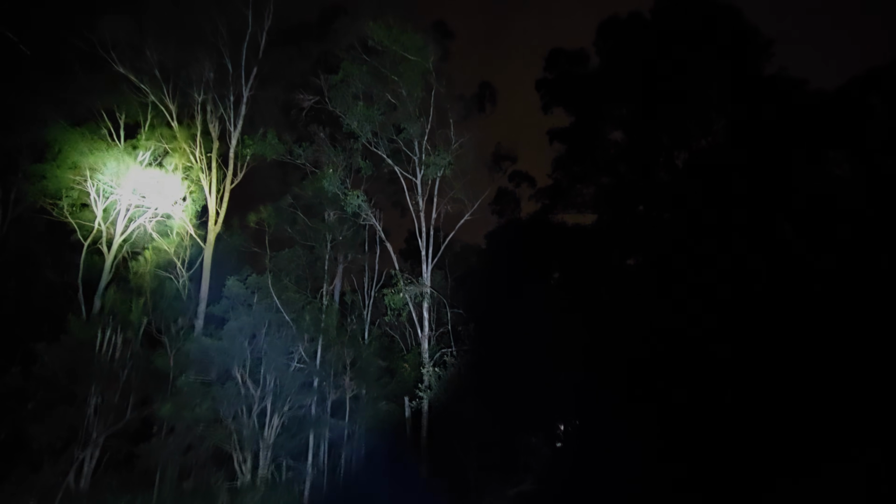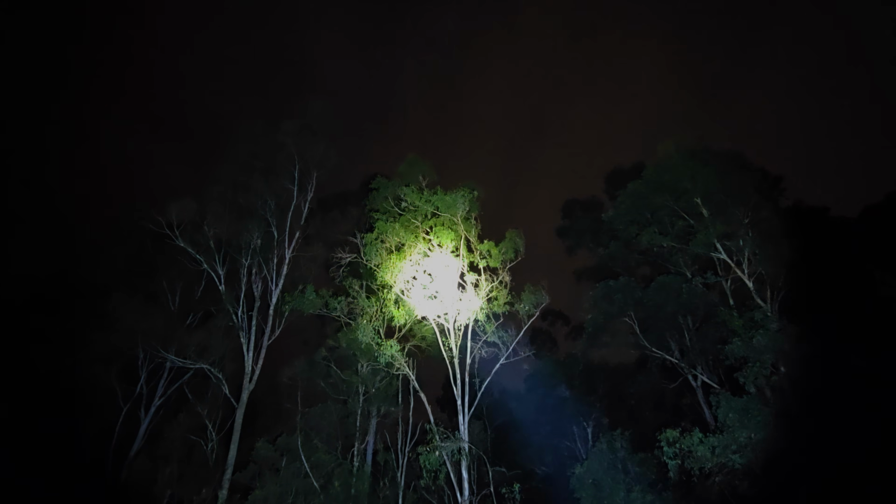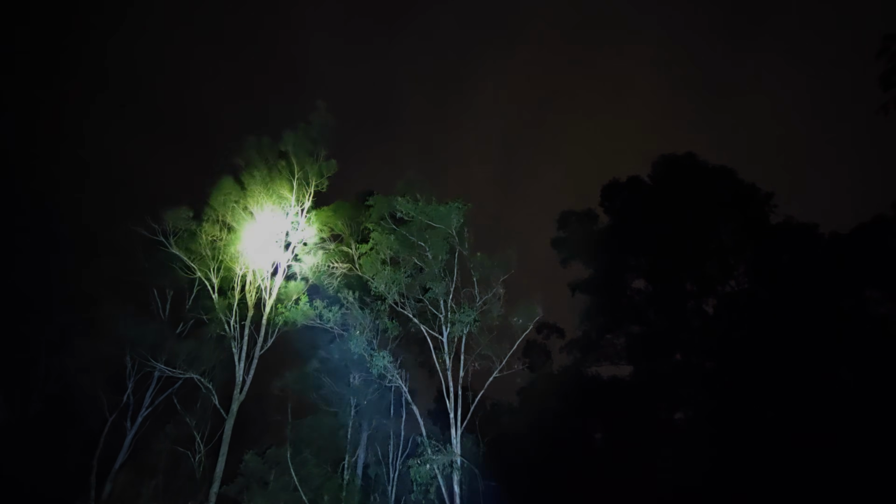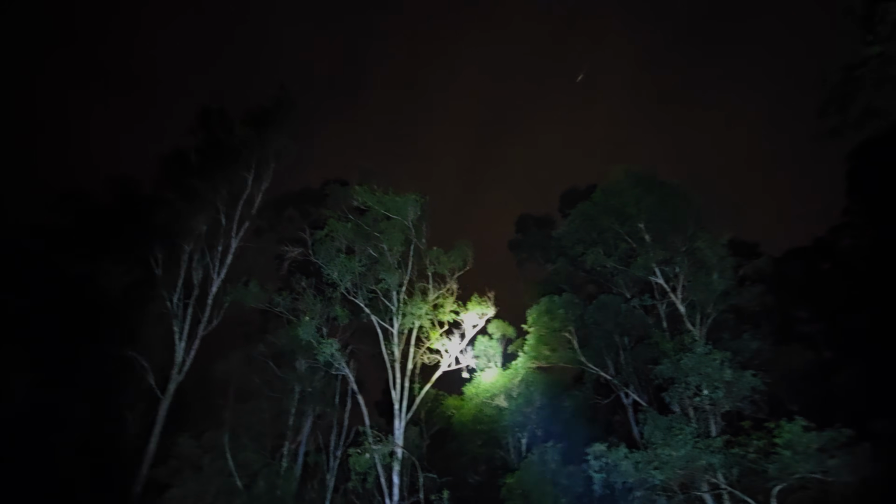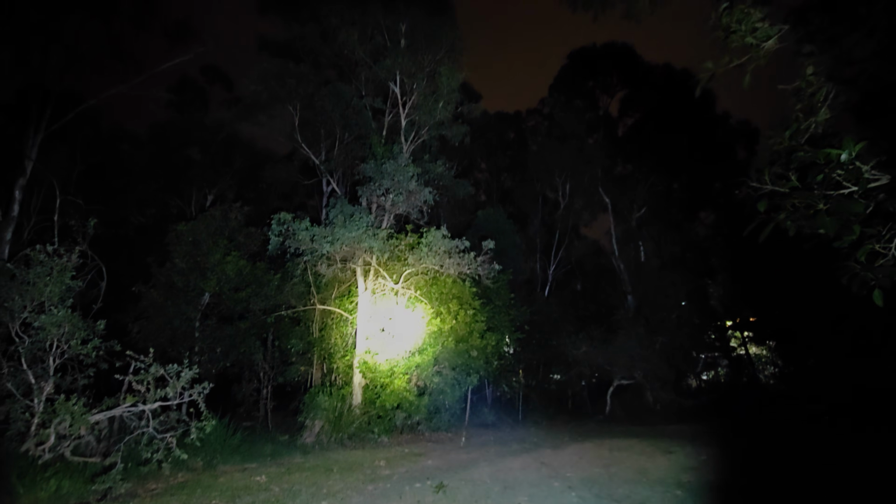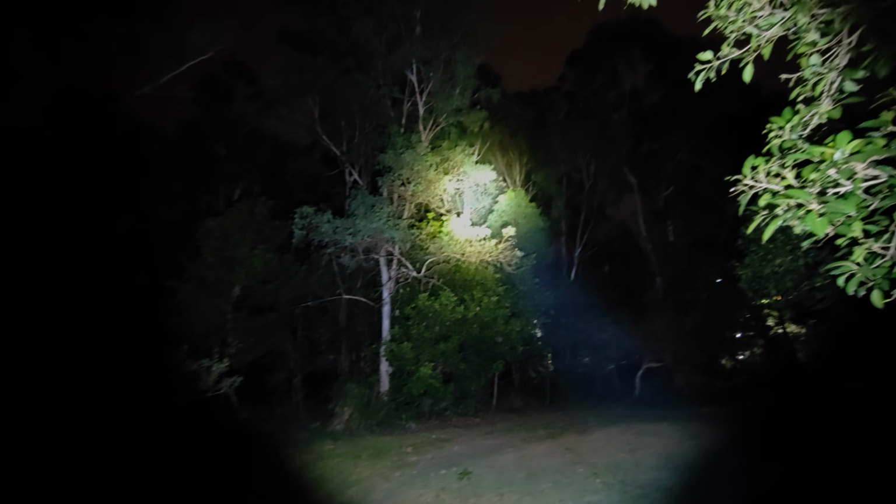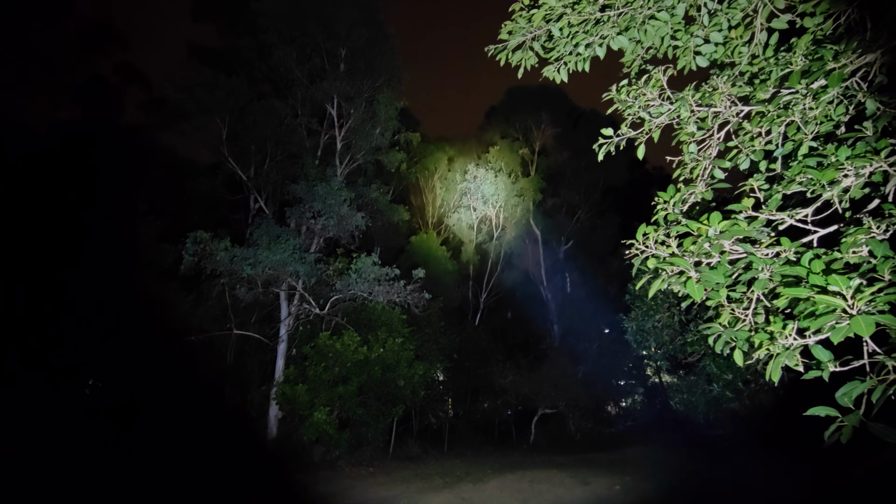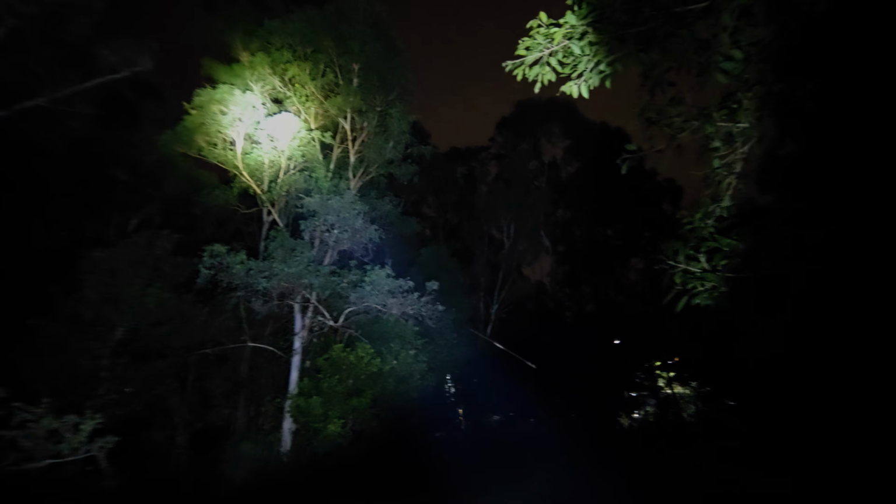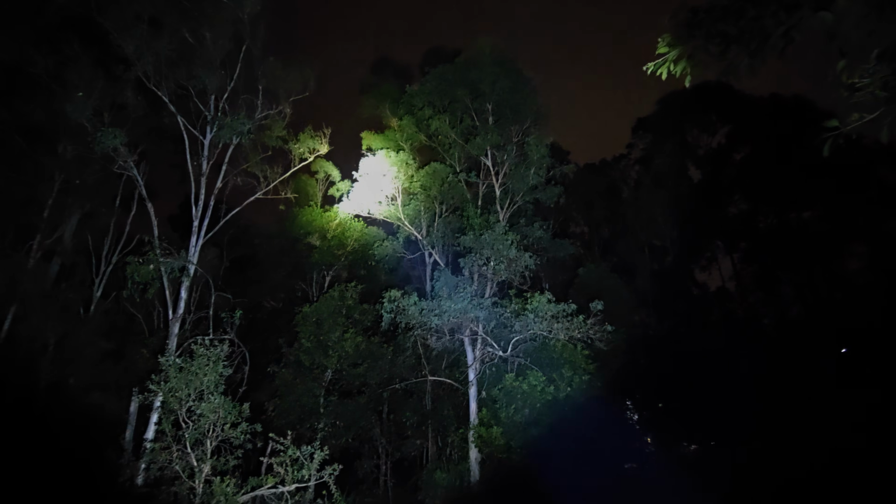So another method for detecting wildlife is using a technique called spotlighting. This is moving your flashlight back and forth across the canopy, looking for reflections of eyes staring back at you. Once you find a target, you switch the torch to low power and try to keep the light on the target for the shortest amount of time as possible. Light exposure can disturb wildlife, which can cause them to flee, become disorientated, or distracted from hunting, foraging, or sleeping. By adding a red light filter to your light source, it can further reduce the impact the light does to the animal.